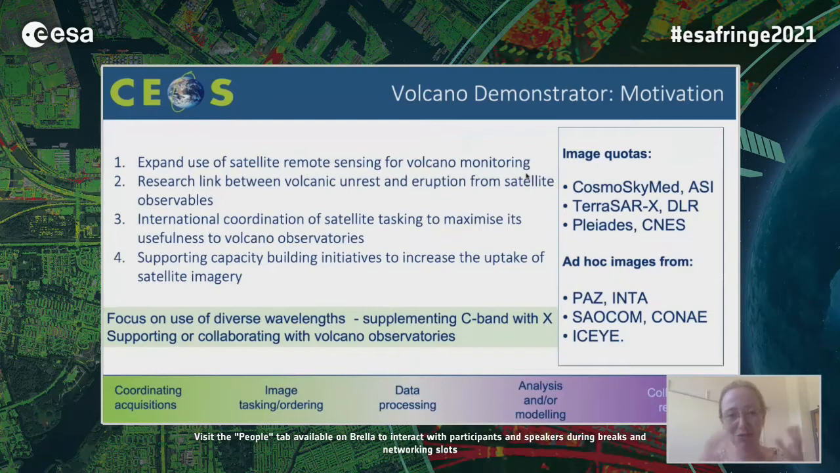The general goals for the demonstrator project are to expand the use of satellite remote sensing for volcano monitoring, and to support research on the links between volcanic unrest and eruption using satellite observables. That really refers to integrating the SAR and InSAR measurements with thermal and degassing measurements as well. The international coordination of satellite tasking I've already mentioned, and also supporting capacity building initiatives in volcano observatories.